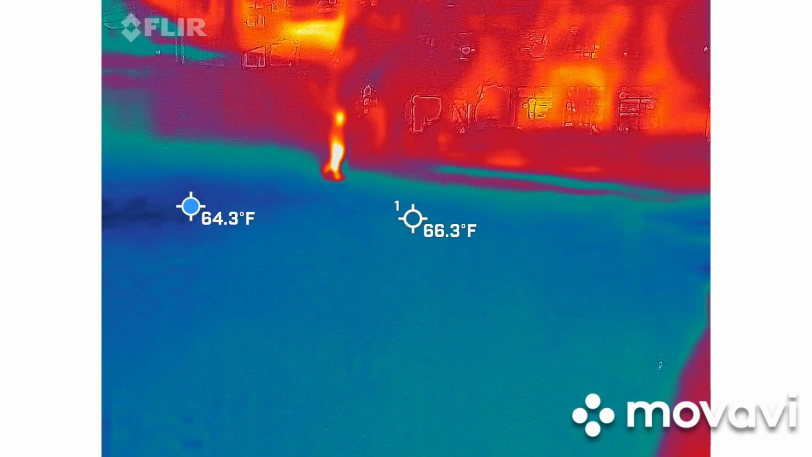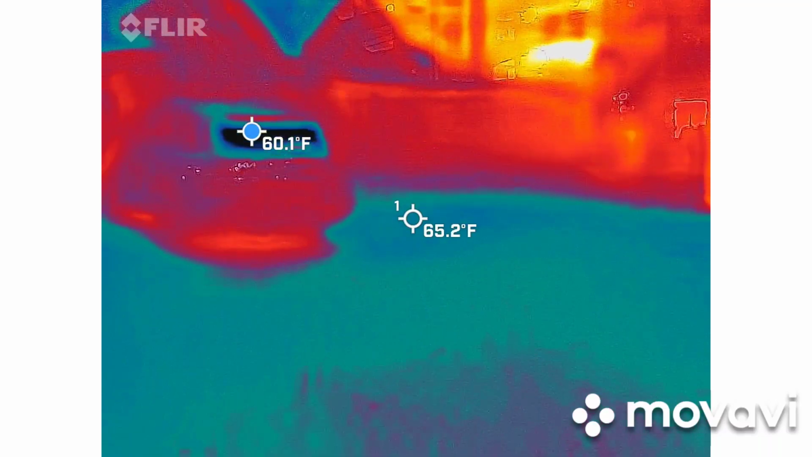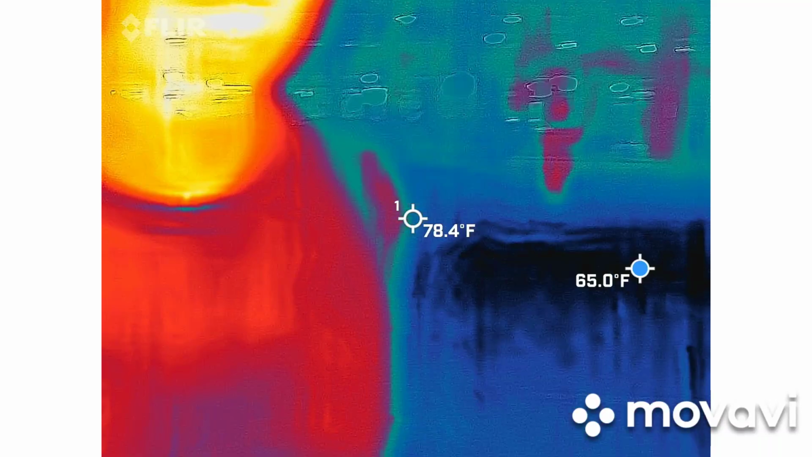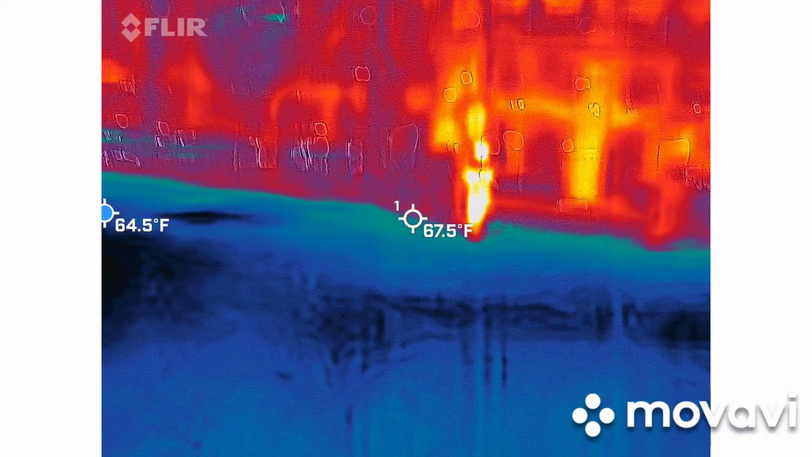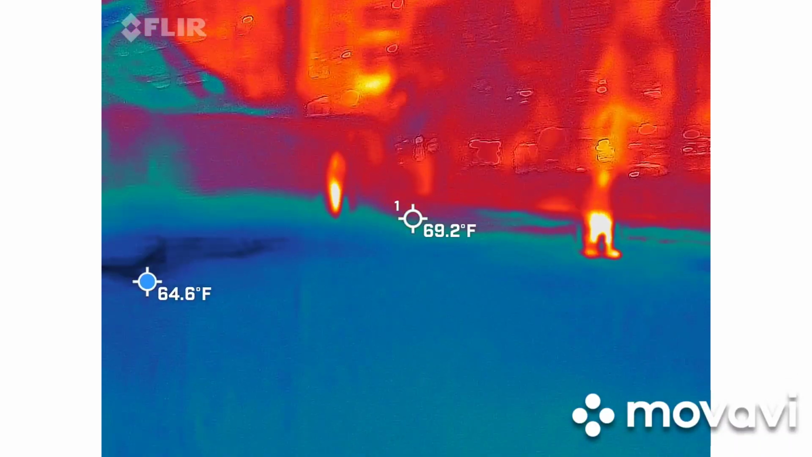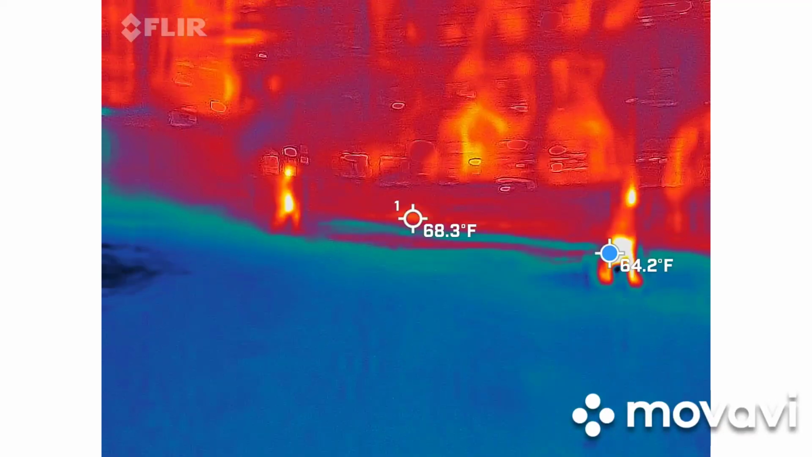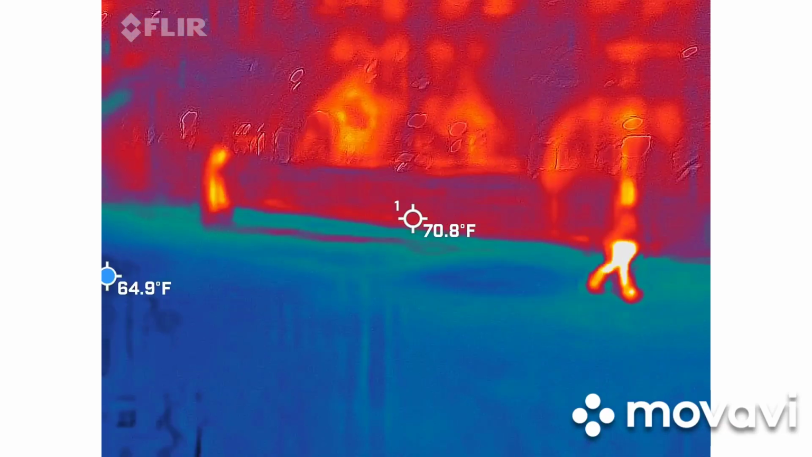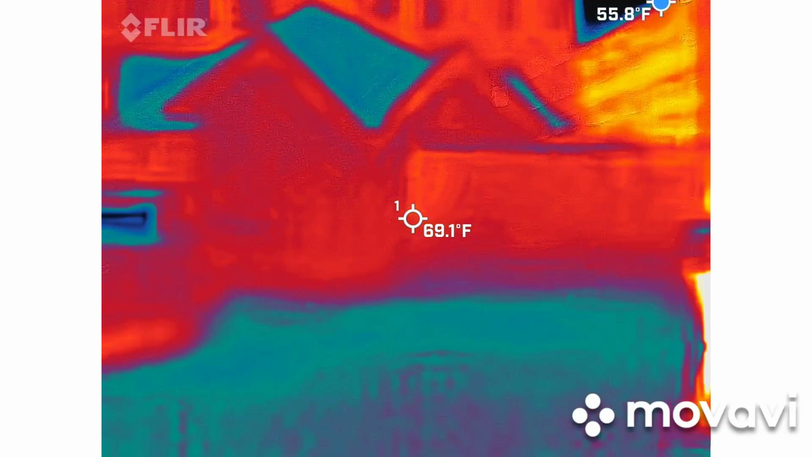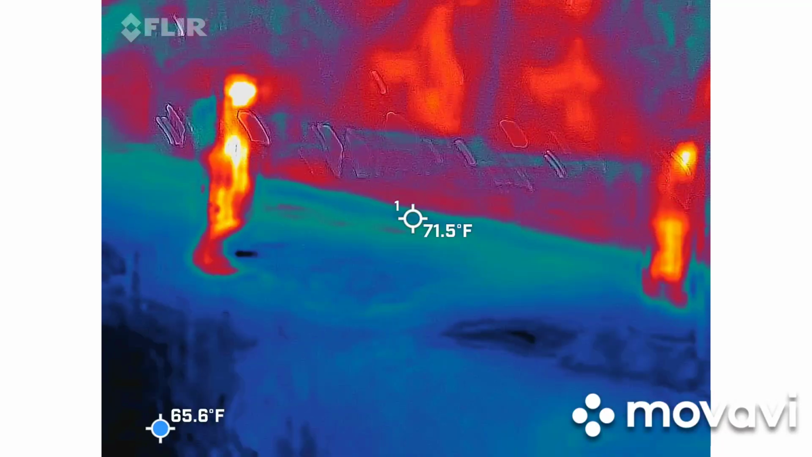Just a portion. Too much. Yeah, it's not a big deal. If I can flip it, I'll flip it. That's okay. Get a little bit over there because of the parking meters.